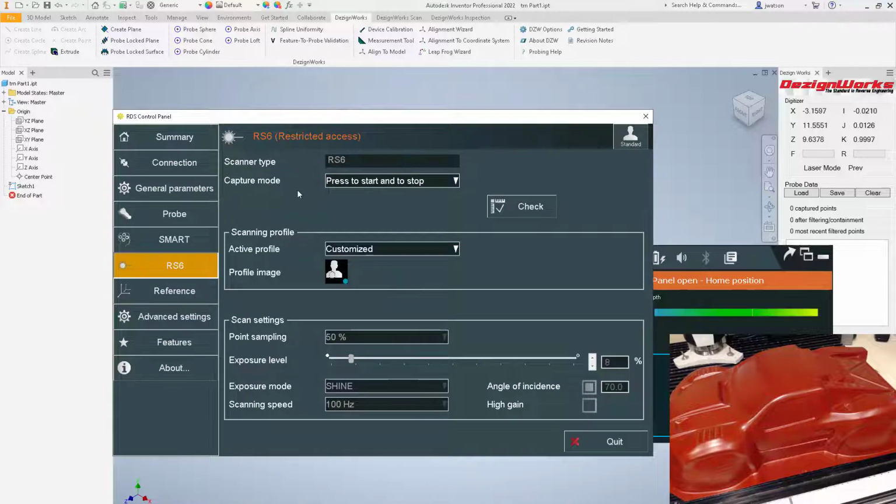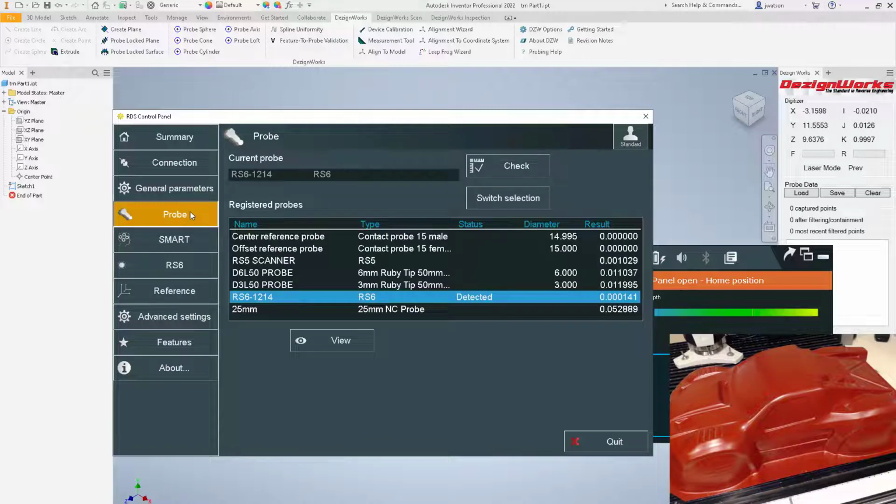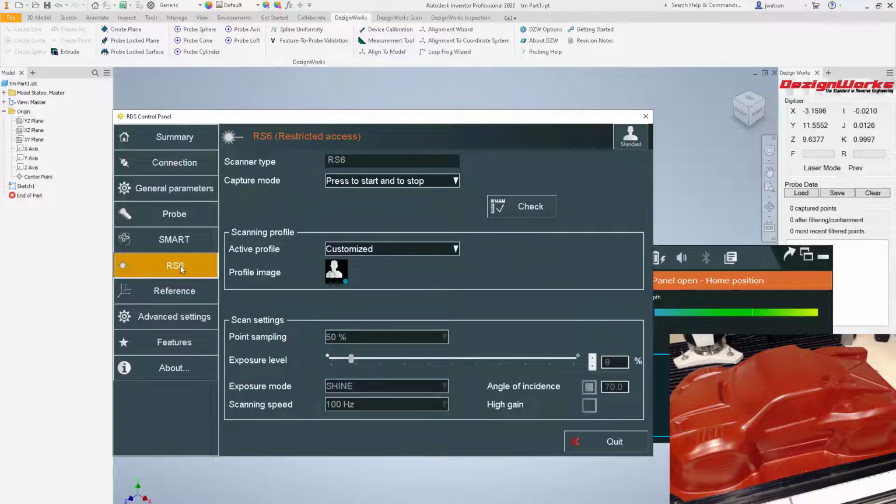Let's talk about some settings here. Under general parameters, you have your language. Under here are your probes. Smart, it's up to you if you want to transmit back and forth to Hexagon. What's important is under the RS6 devices, where you've got a 3, 4, 5, or 6.